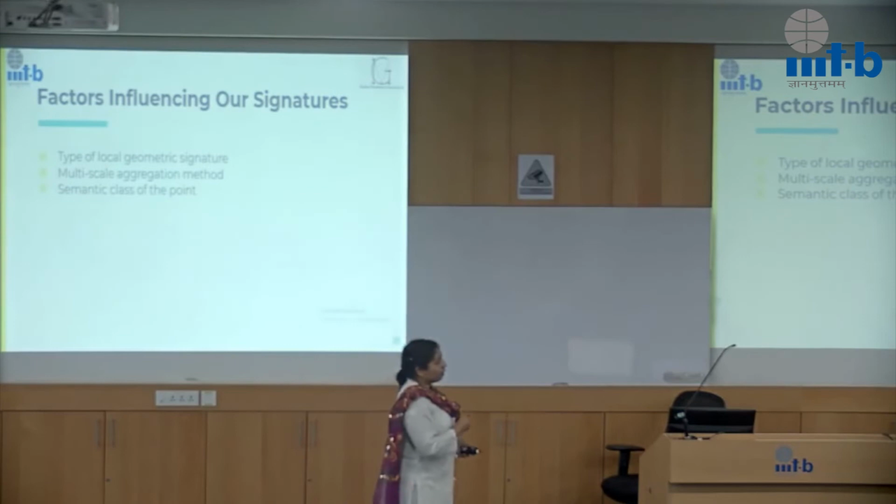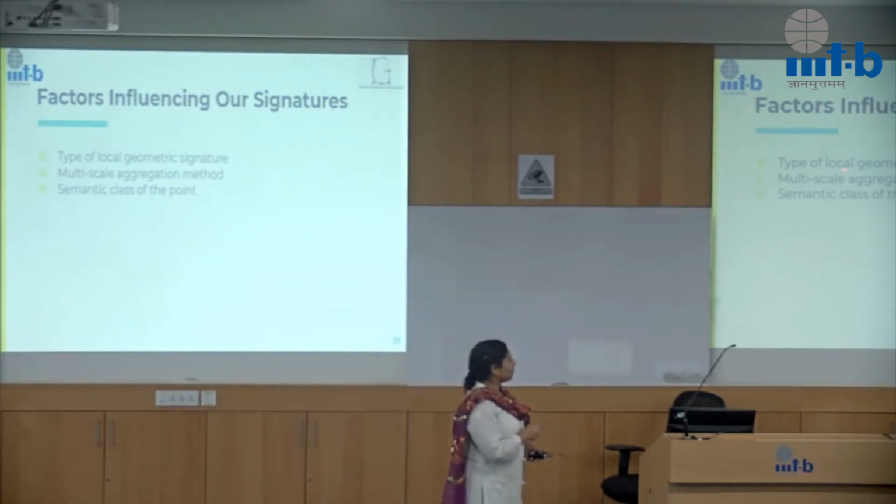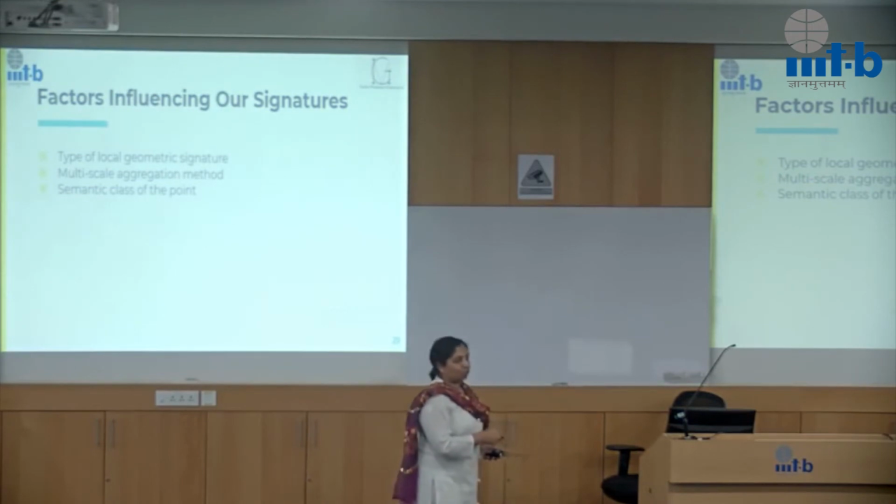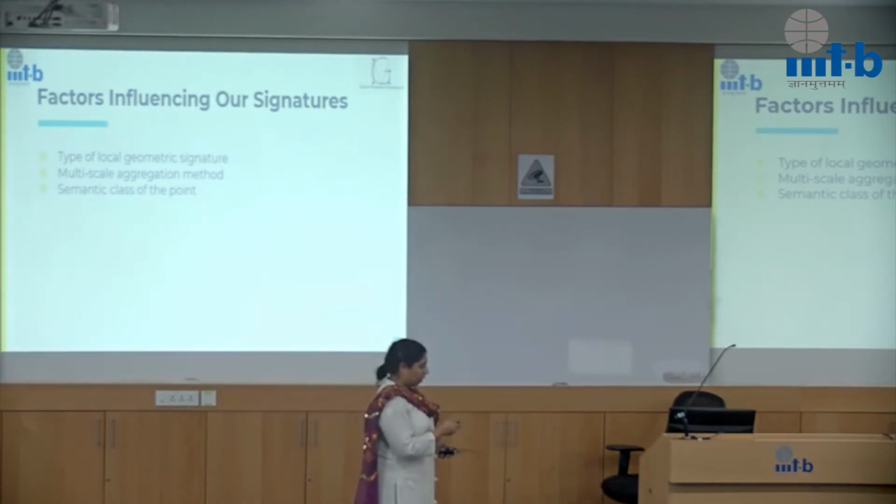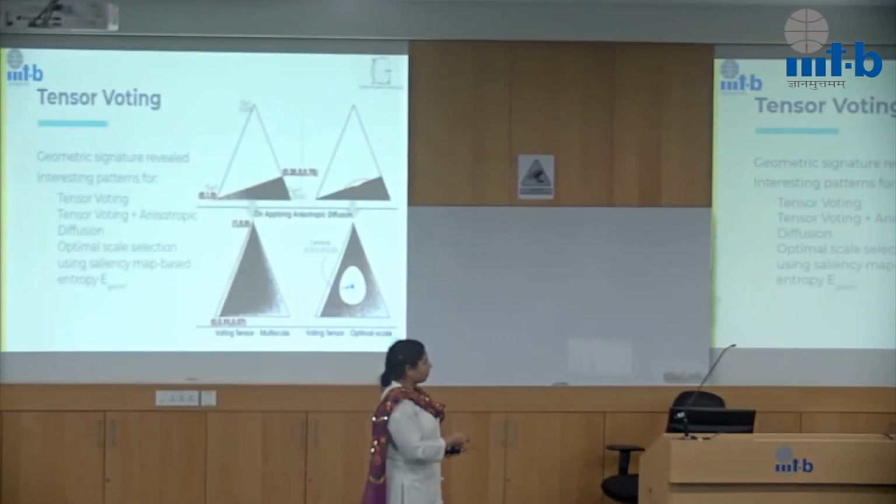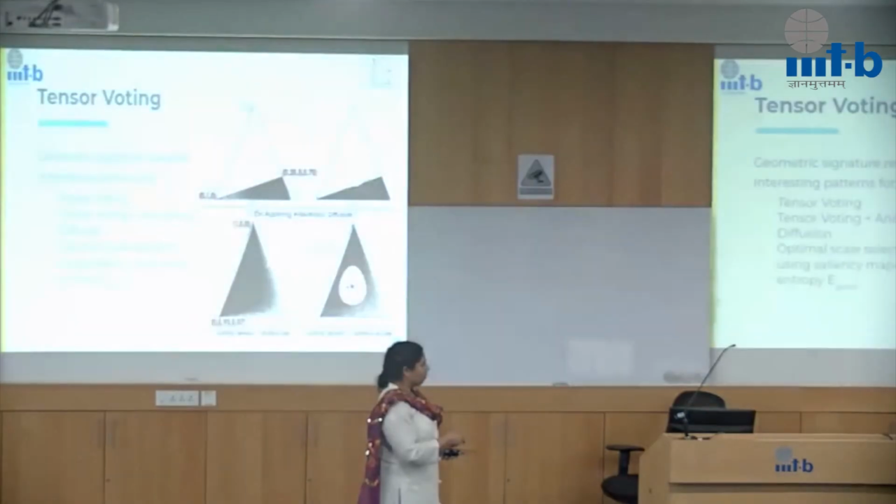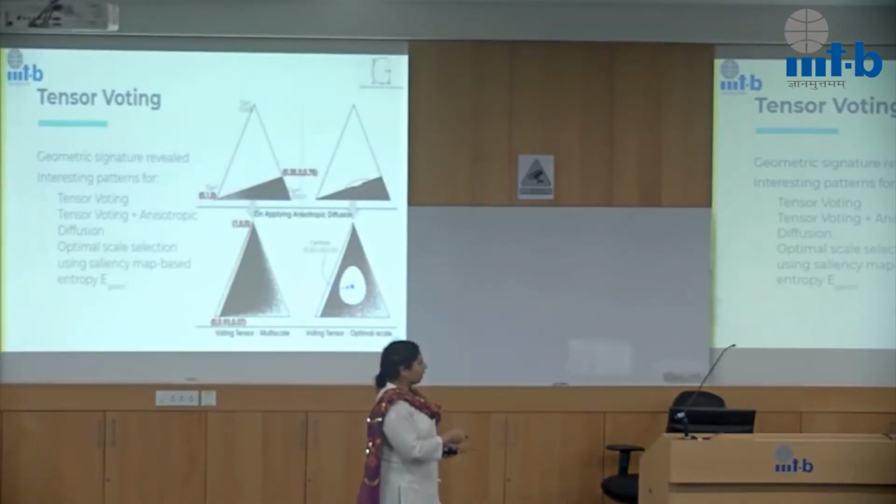And we look at the different factors which influence the signature. The first thing is the type of local geometric descriptor we use. So we can see here, if we use tensor voting, we see this gap here, which we don't really see when we use covariance tensor, for instance. And depending on the multi-scale aggregation we use, as in this is when we use averaging, and this is when we use optimal scale, we see a clear difference.